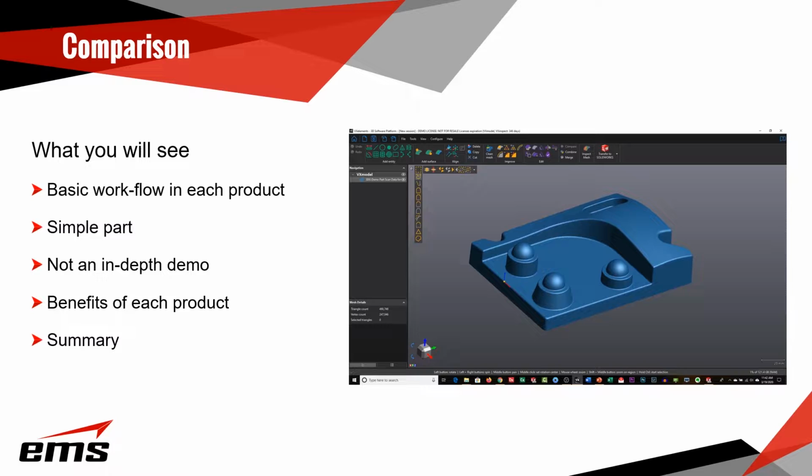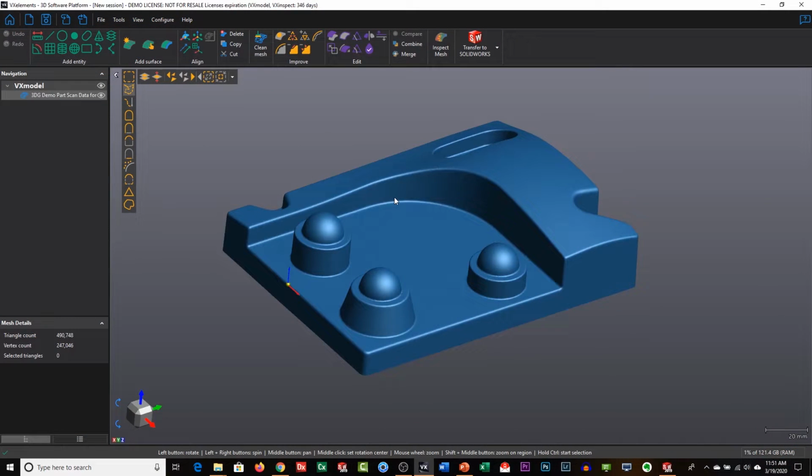So this part has a little bit of everything. It's got some surfaces, it's got some primitives, and it's got some other geometry. We're just going to show what the workflow looks like to take this scan data and build a 3D CAD model in each one of those products, just to give you a general idea of how they work. We'll talk about the benefits of each one of these products, and finally, we'll show a summary of the three different products and how they compare to each other. All right, so we are going to get started in VX Model.